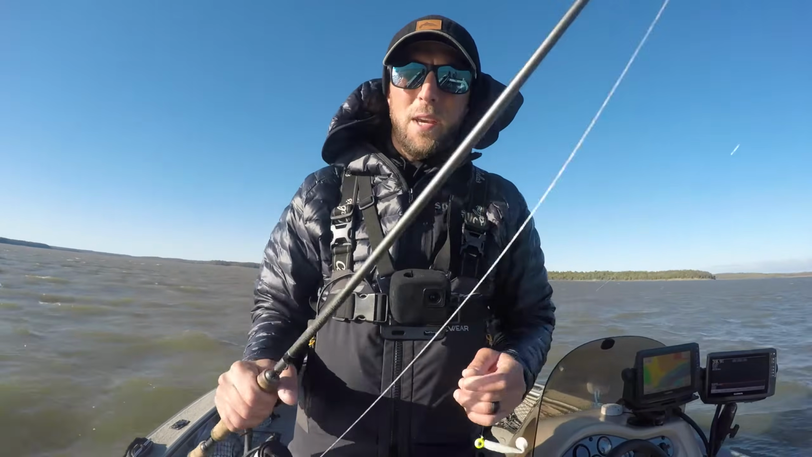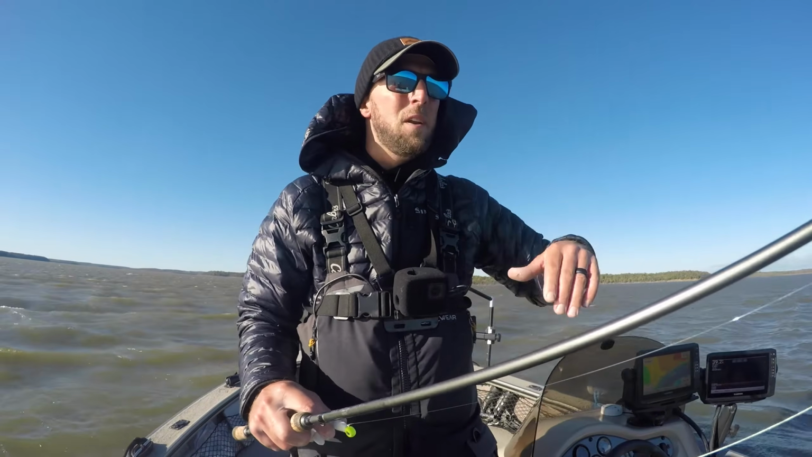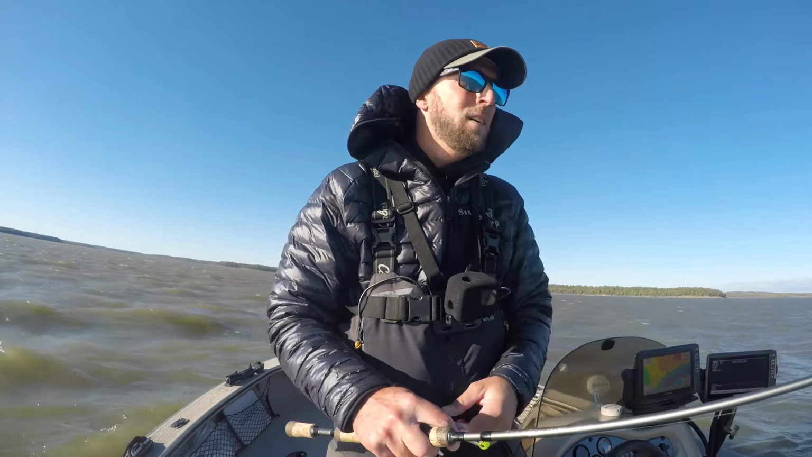All right, well, before we catch too many fish here, let's try and go over a little bit of the presentation part of it. So we're sitting off a big drop-off from like 12 to 40 feet. Sheer rock wall, and those fish are just sitting right on the edge of it.